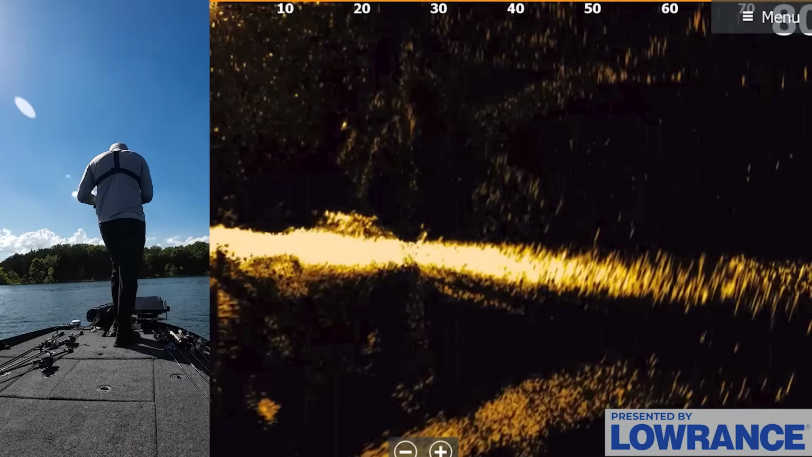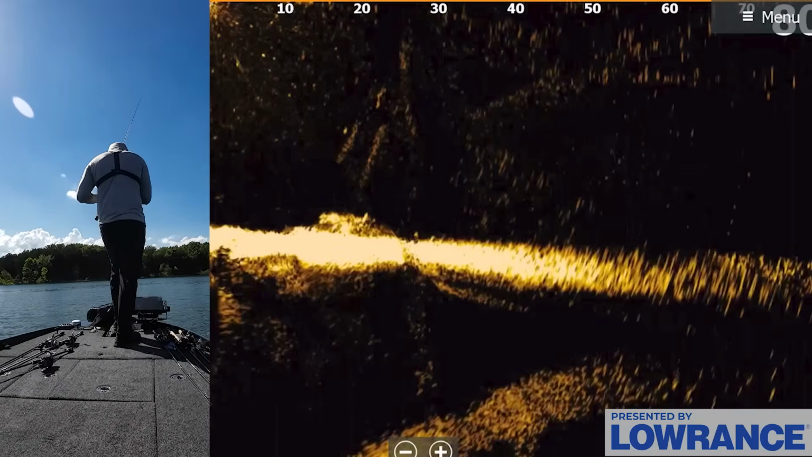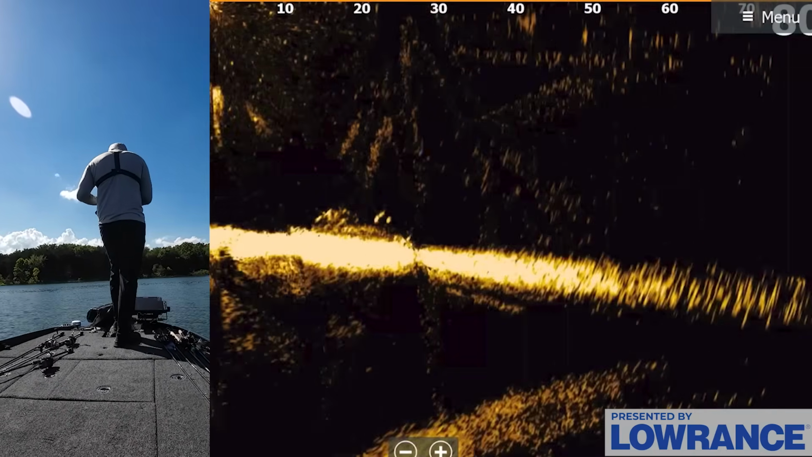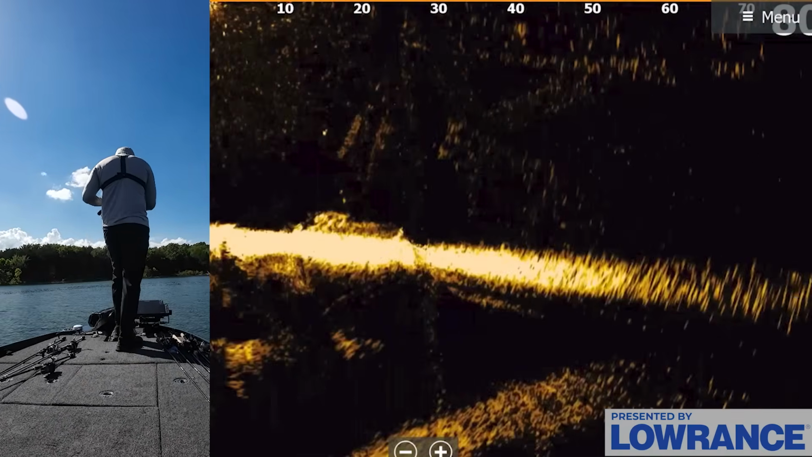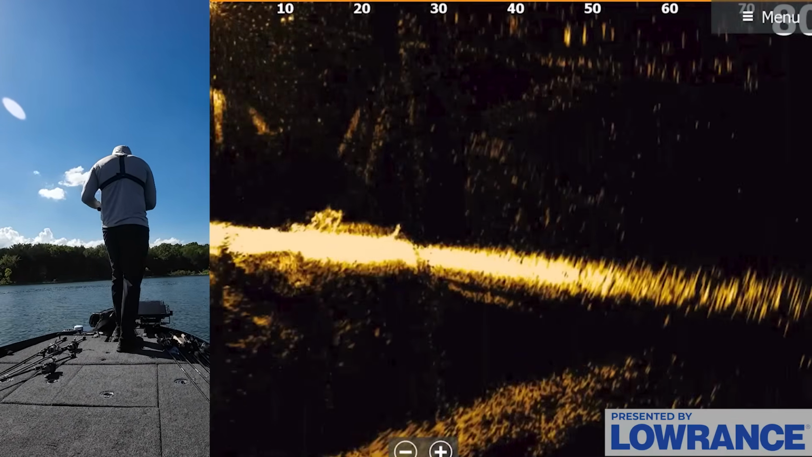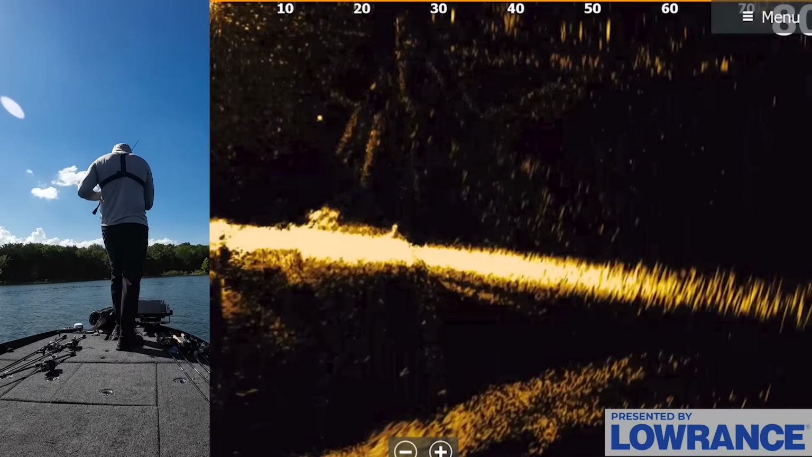Really hard to see both on the side scan and on active target 2. But basically just hop that jig through the brush. There's actually a fish following it right now. There's a lot of little fish around these brush piles and around these pieces of cover, isolated rocks and stuff.